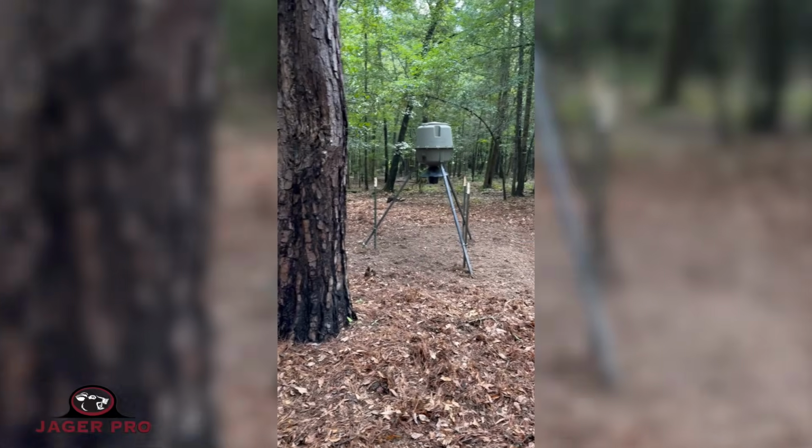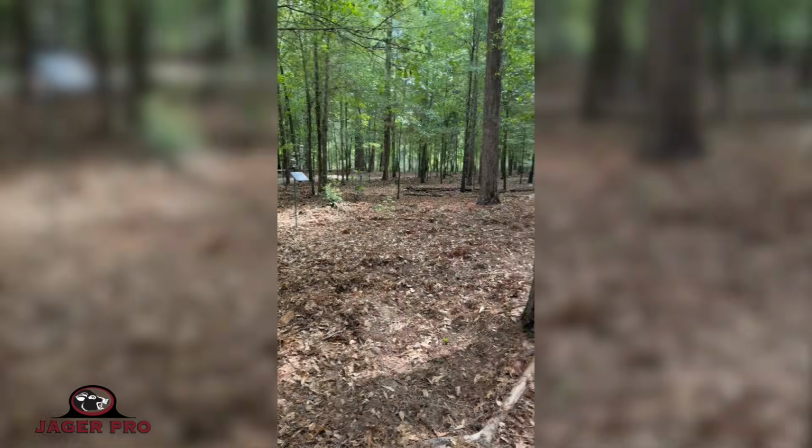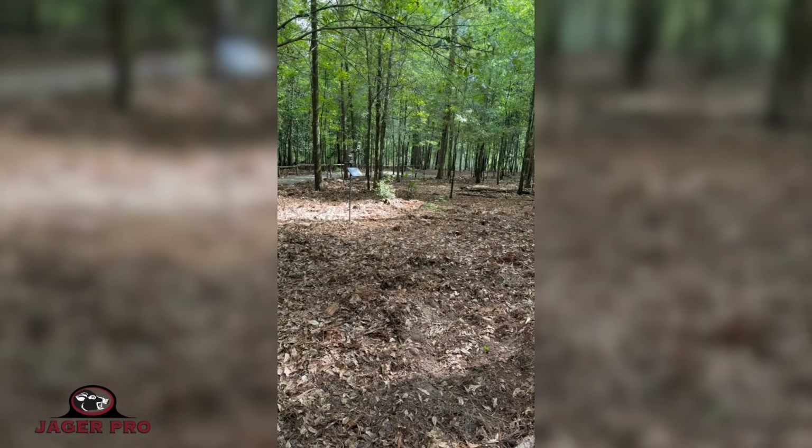So this place down in Upatoy is a kind of a getaway for the landowners. They don't stay down here all the time from my understanding. Had the feeder going for about a week now. Got the pigs coming in at around 6 p.m., feeding all through the night at different times.